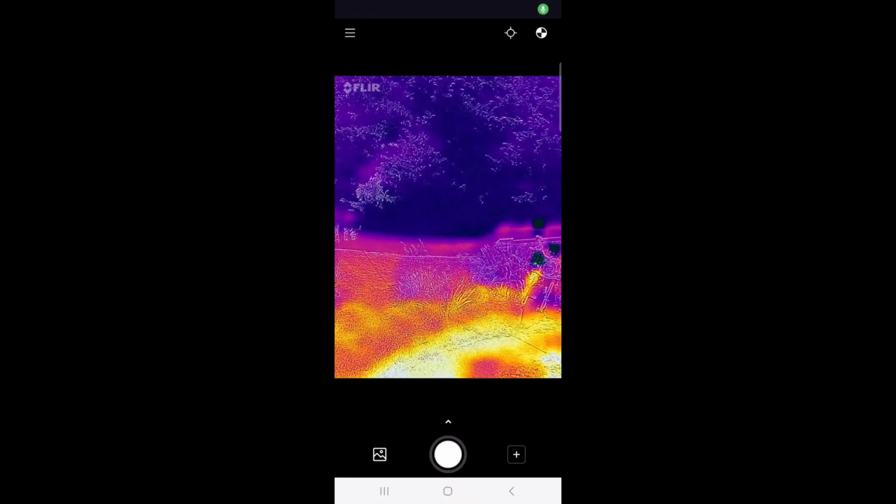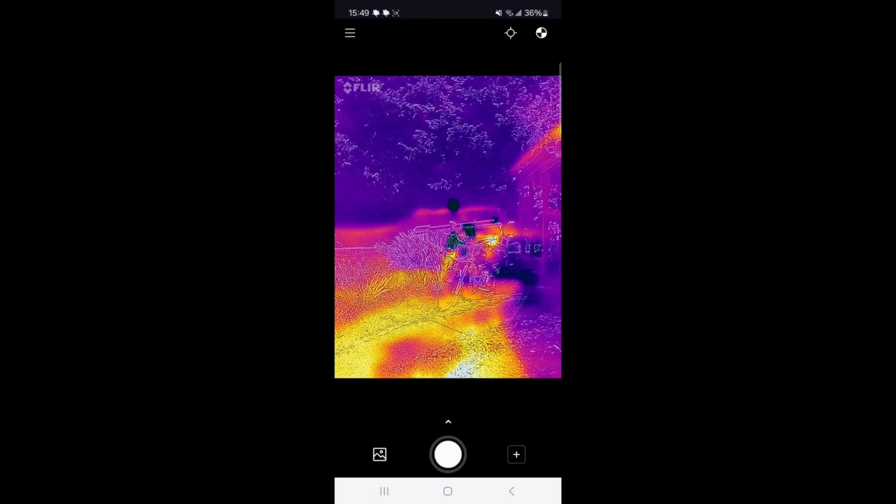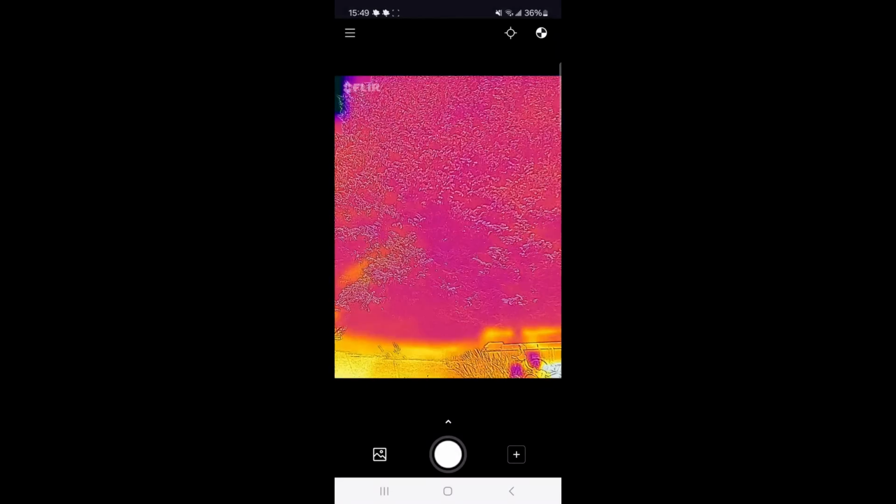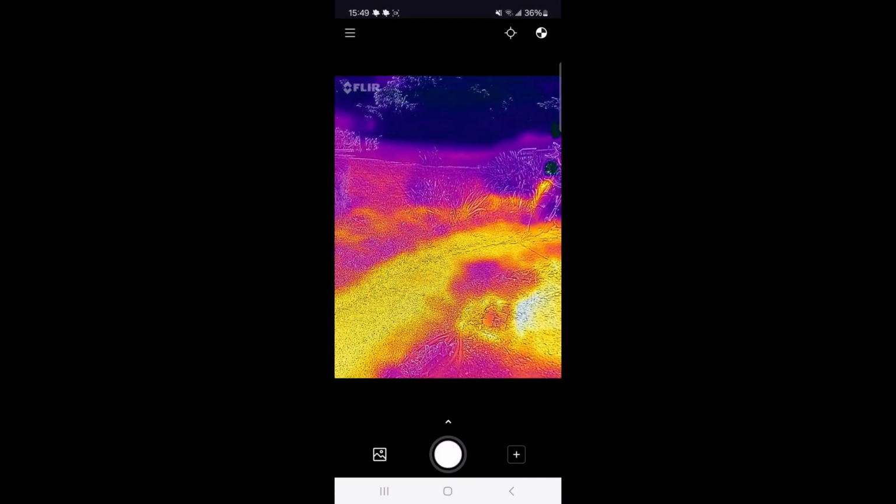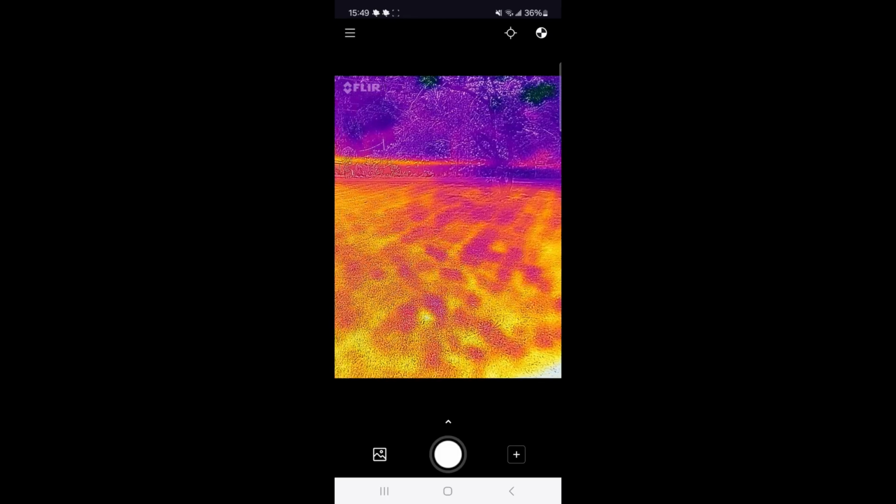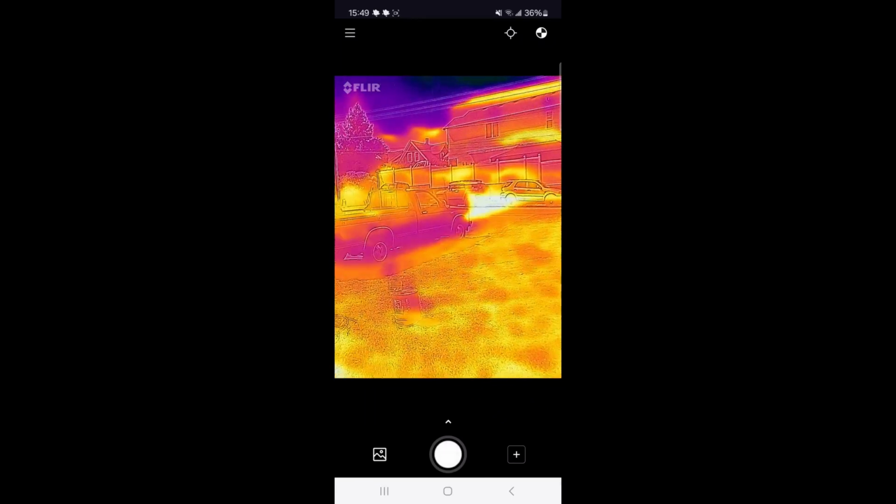Okay, so this is what it looks like. We're in my front yard now. You can see the motorcycle over there. And behind it there's a trailer, there's some trees up there. They look kind of cool. And of course the concrete pathway is quite a bit warmer. You can see the grass out there. And there's the street out there. And the neighbor's house.